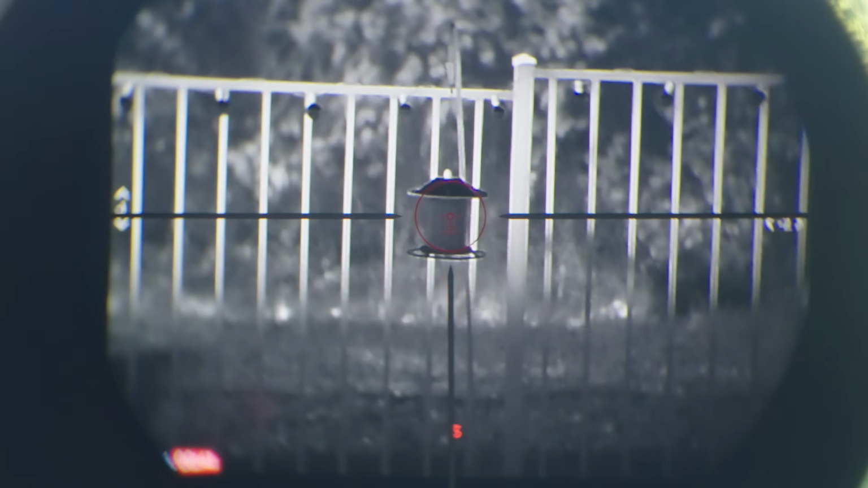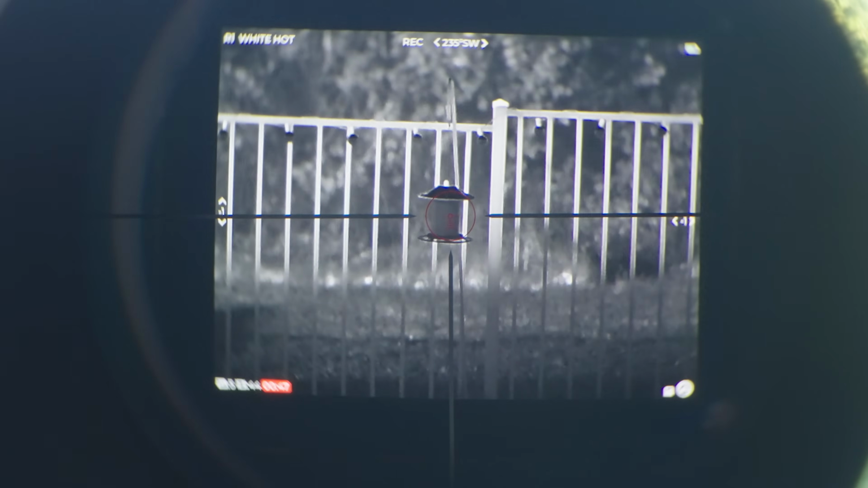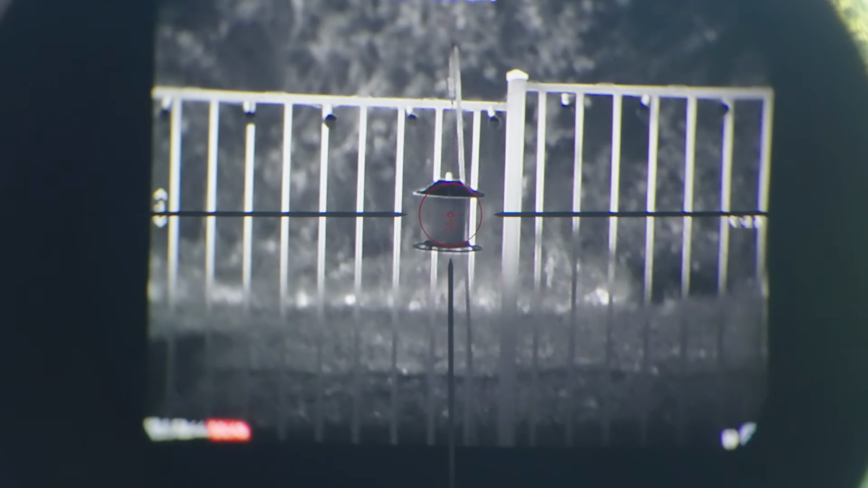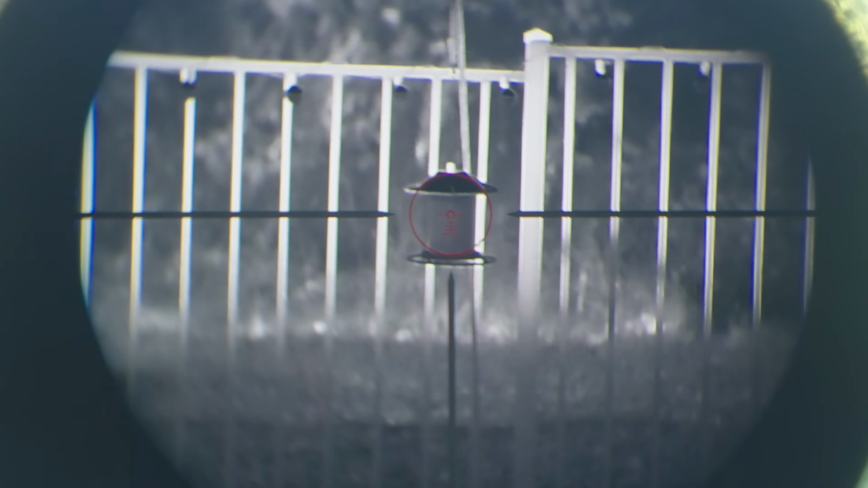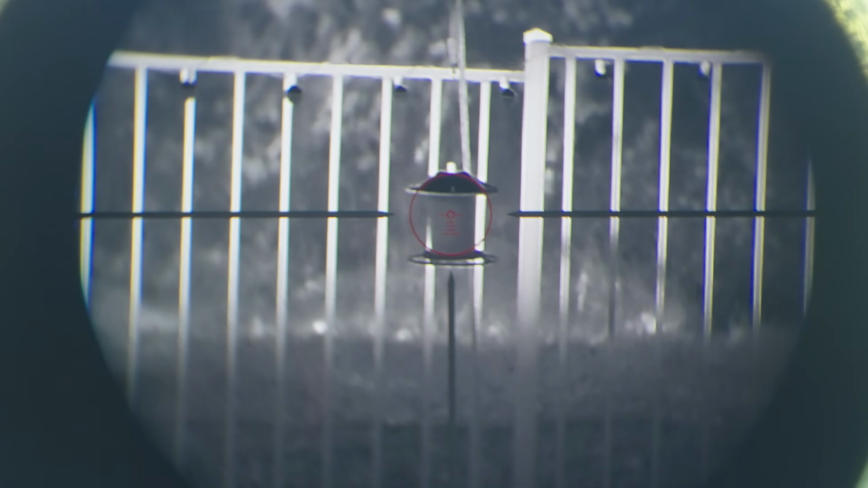But as soon as you go above 2 power, you start losing that menu information. So your battery life indicator that was in the top right of the screen, your direction that you're looking at, your white hot, all that. So just giving you an idea why I recommend an LPVO with digital clip-ons. There are different clip-ons that you can use an actual medium or high power optical device behind, but this is not the case for digital clip-ons.